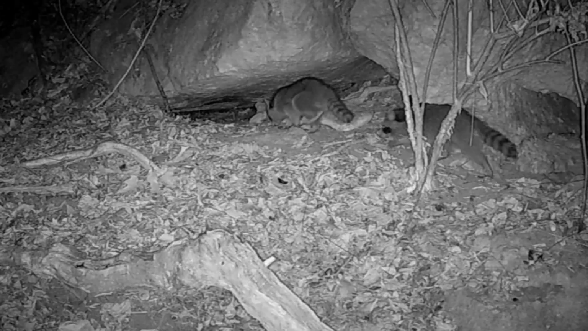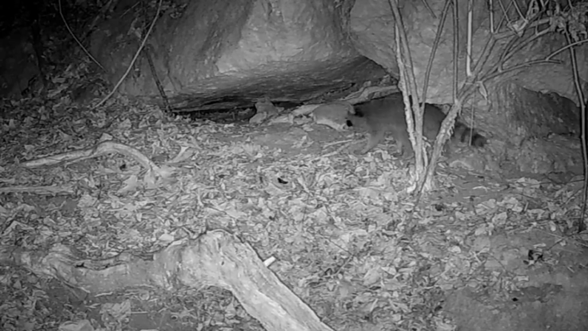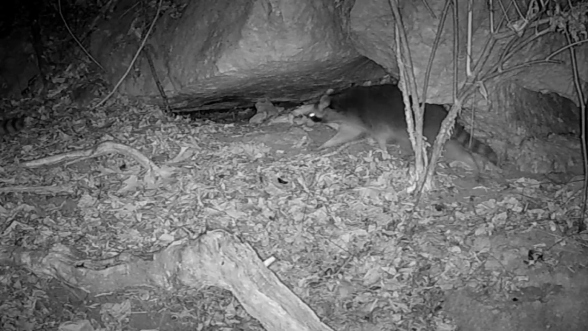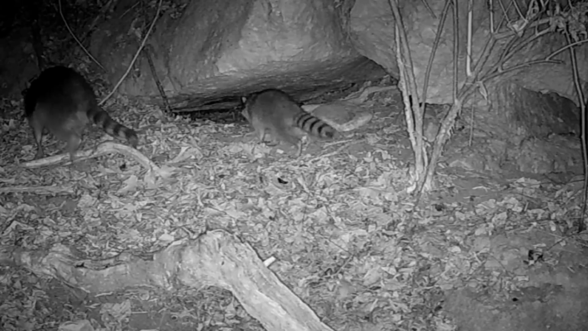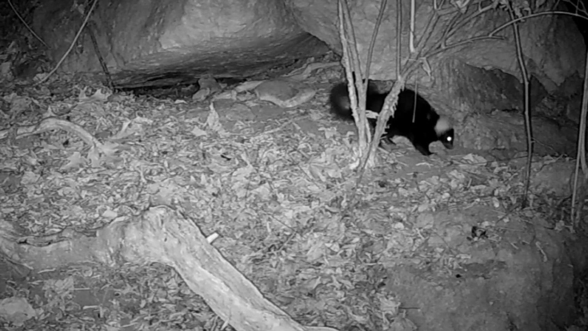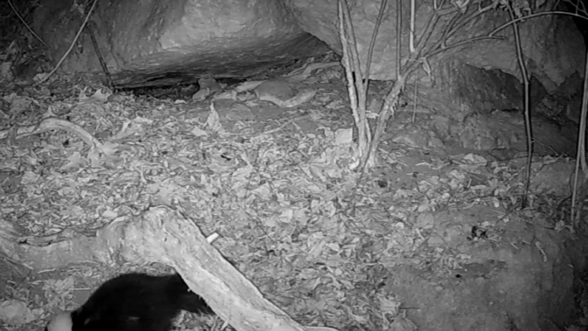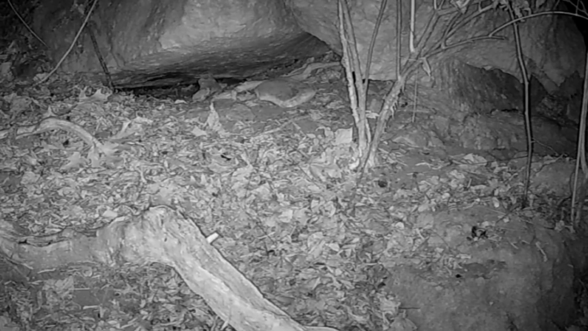Now this next picture is really strange right here. Here's 5 coons, a family of them moving through. A whole family of coons. I counted 5 right here in this clip. Mommy bringing her babies through. And there's old Flat Top up the rock. Wonder what he's up to.